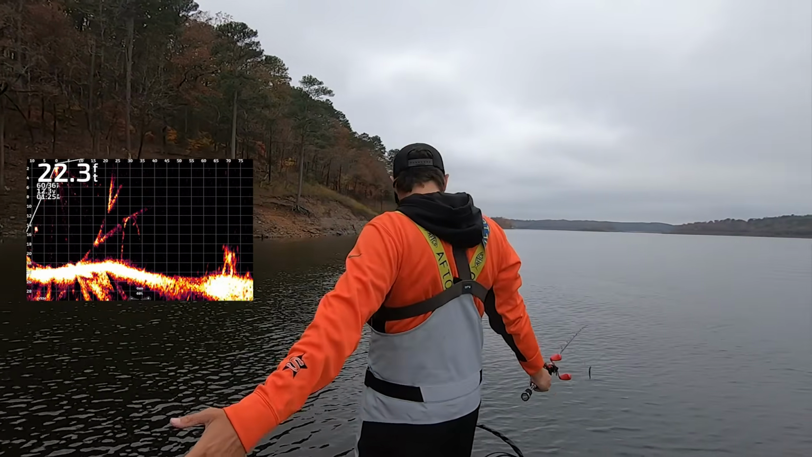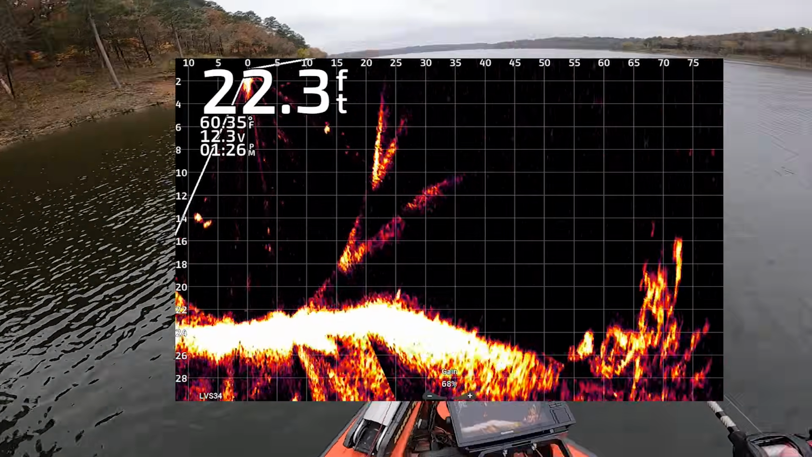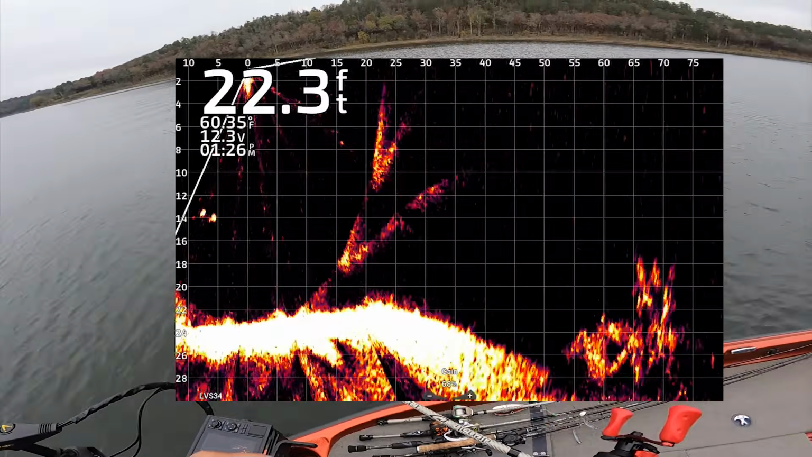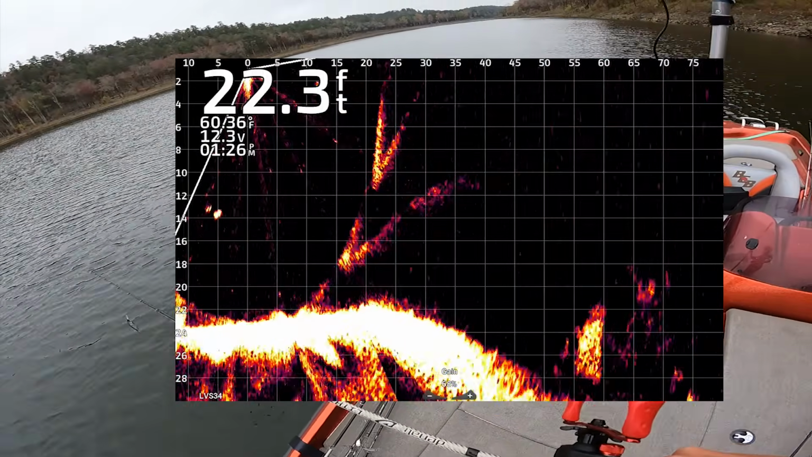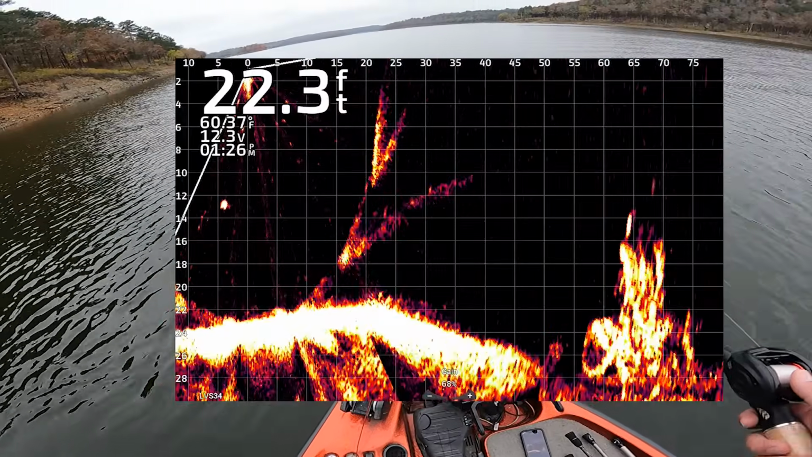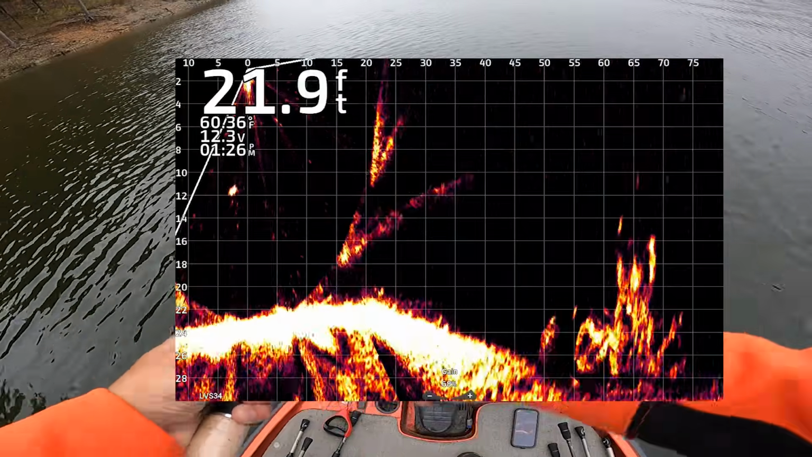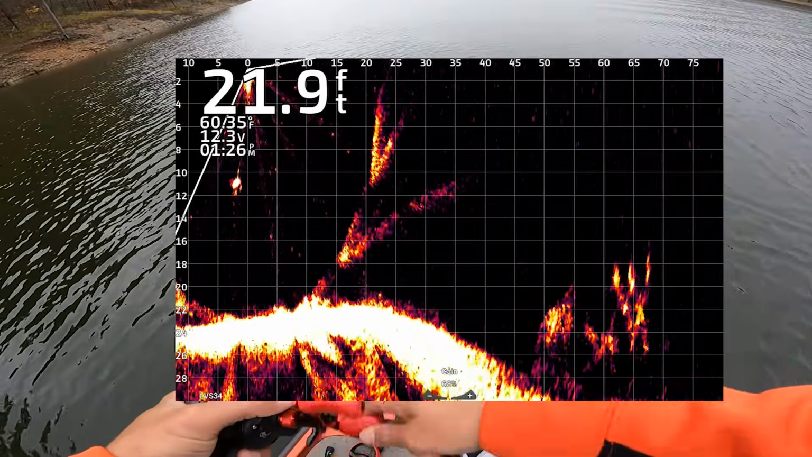You can still fish normal, but what this does, guys, is help us know where it's at. That brush pile there is like 70, 75 feet away. When you get better, you can bump it out to 100, 120. I'm just trying to give y'all a good picture. There we go. I threw past. Now this jerkbait might not go deep enough.